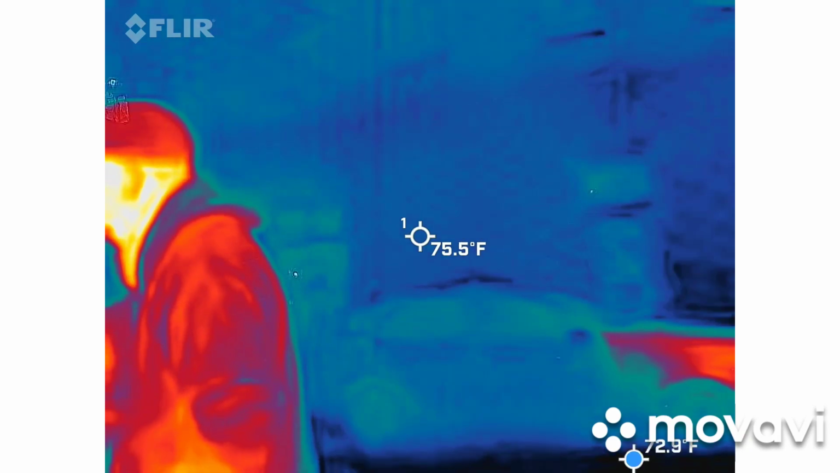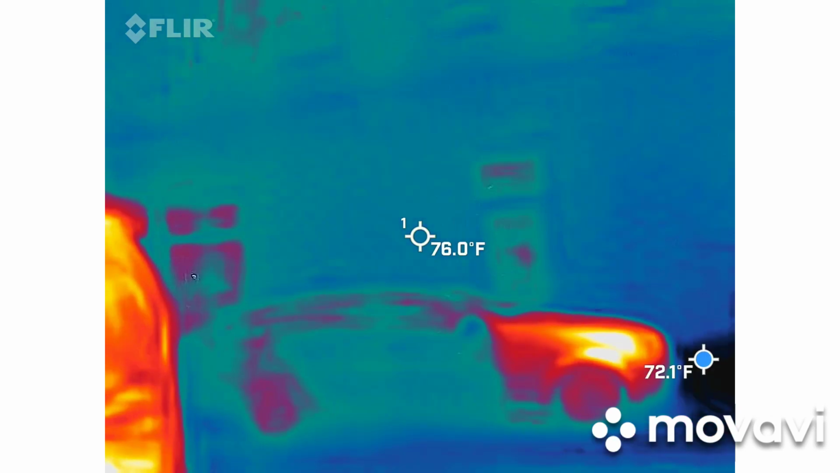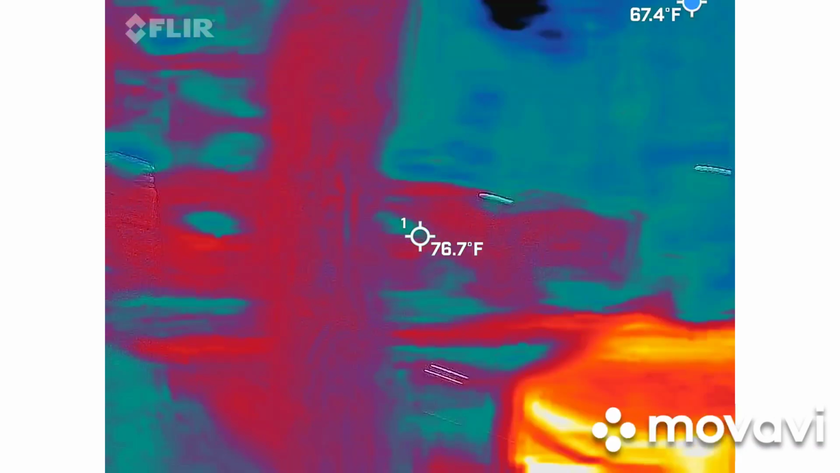There's a button right there by your finger. I want you to get used to where it's at, just so you know. That one you have to hold on. This one has a toggle switch. And we have that one face up too. So, the toggle switch will keep that one on. And again, we'll learn more tactics with that as we kind of move along.